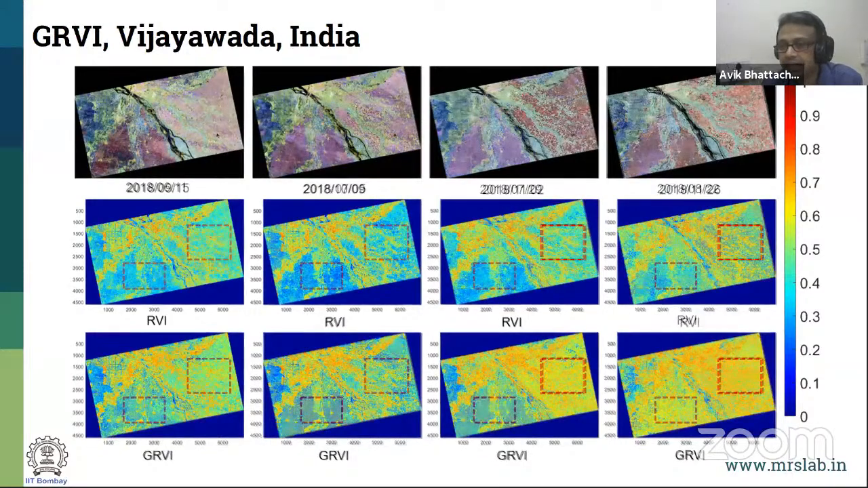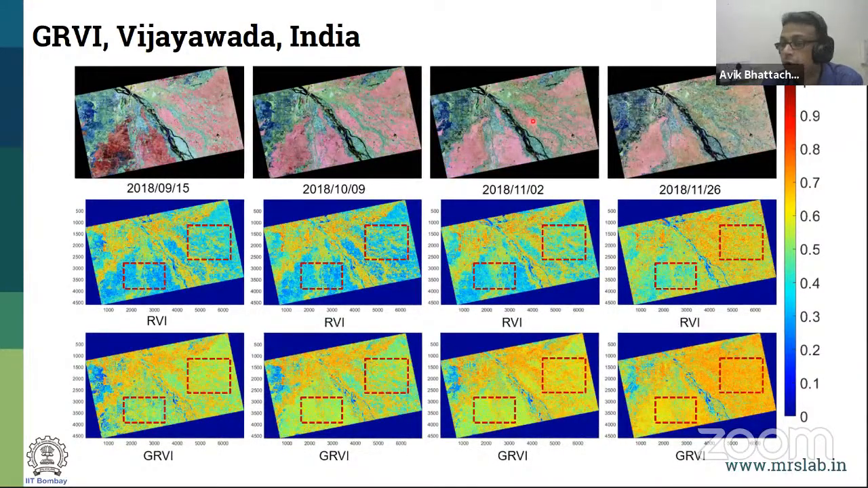Things become much more drastic when you see the fully grown rice paddy over here, and you are unable to characterize it with the RVI. It still is unable to give you information. But with this new product, we are able to see that the growth is quite nicely picked up over here with a high value of GRVI.